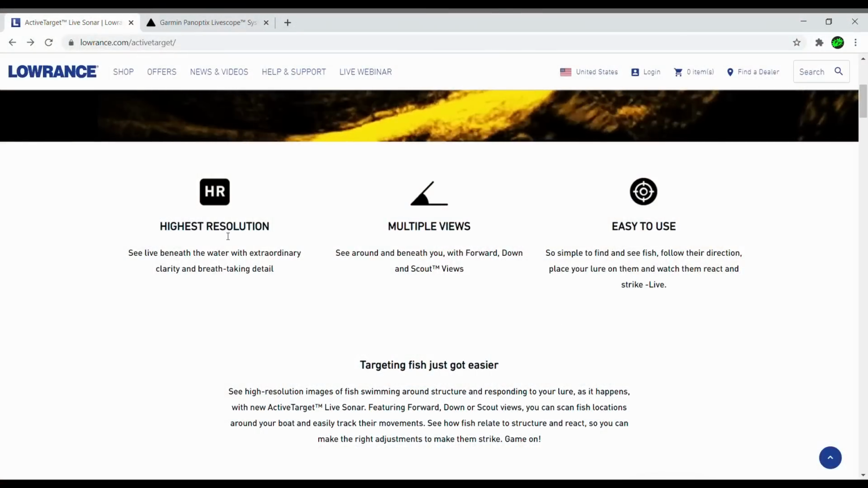Moving on down the web page here, highest resolution. Well, I can definitely tell you the resolution looks awesome. Multiple views. We got forward, down, and scout view. We'll talk more about that here in a minute. Easy to use, simple to find and see fish, follow the direction, and place your lure right on top of them. Sounds a lot like LiveScope. We're going to keep moving on down.